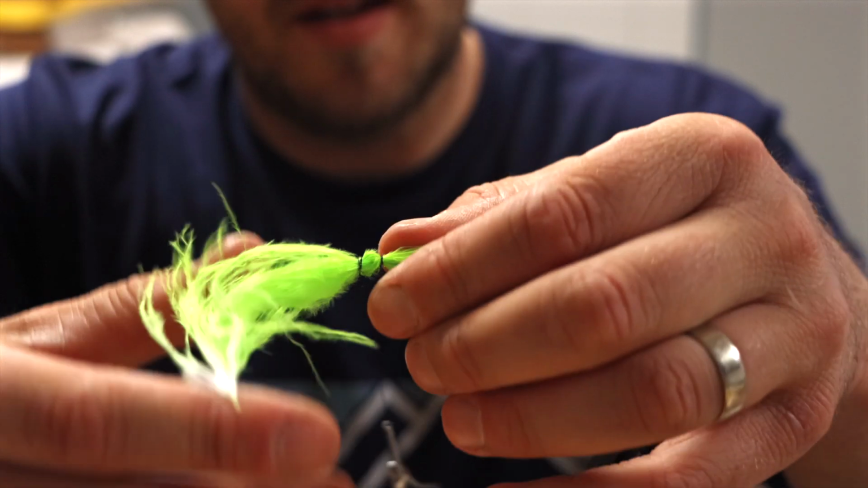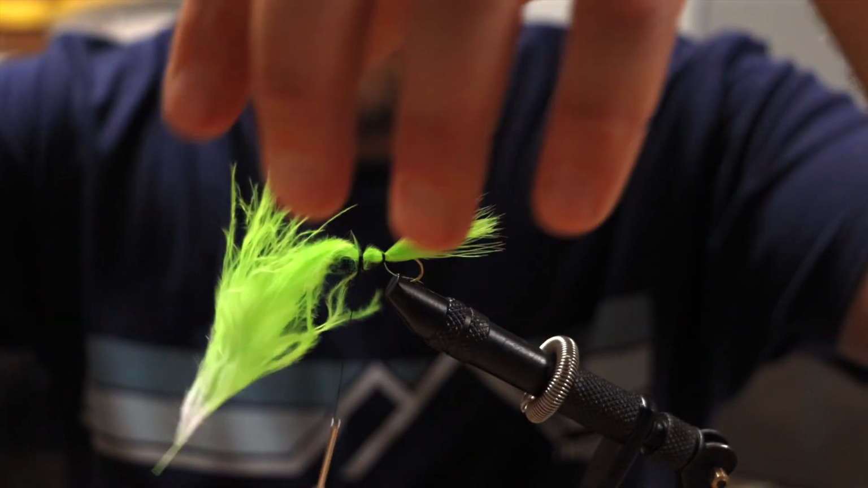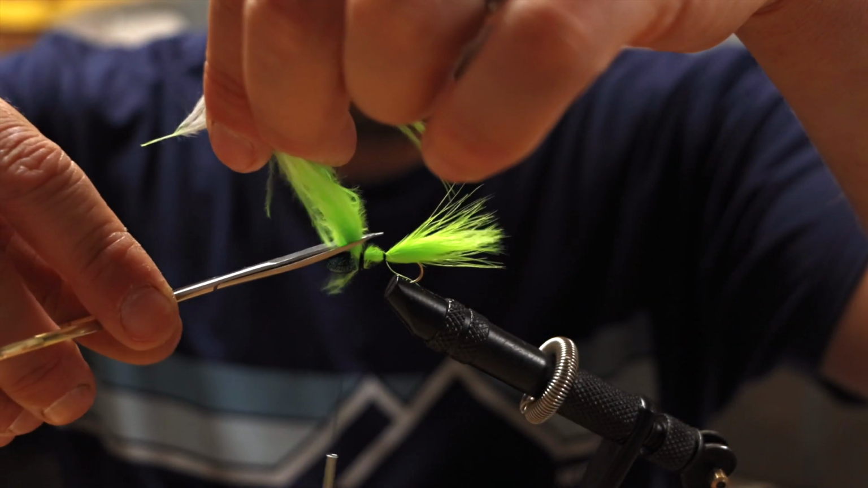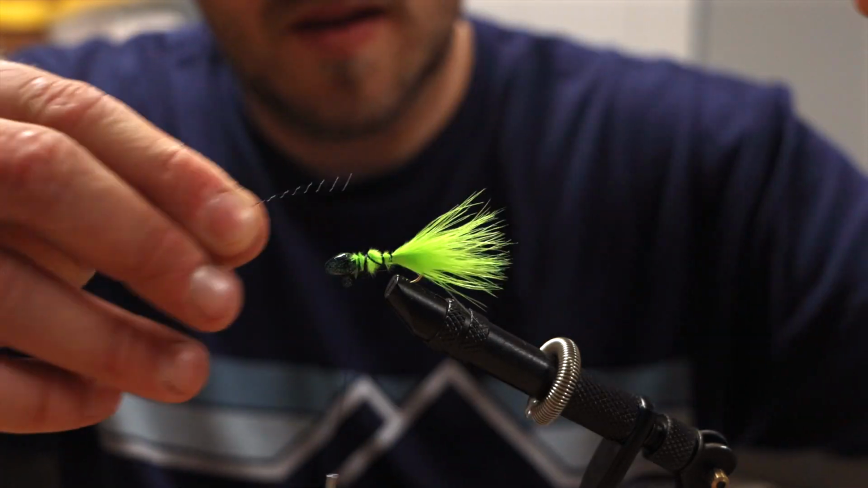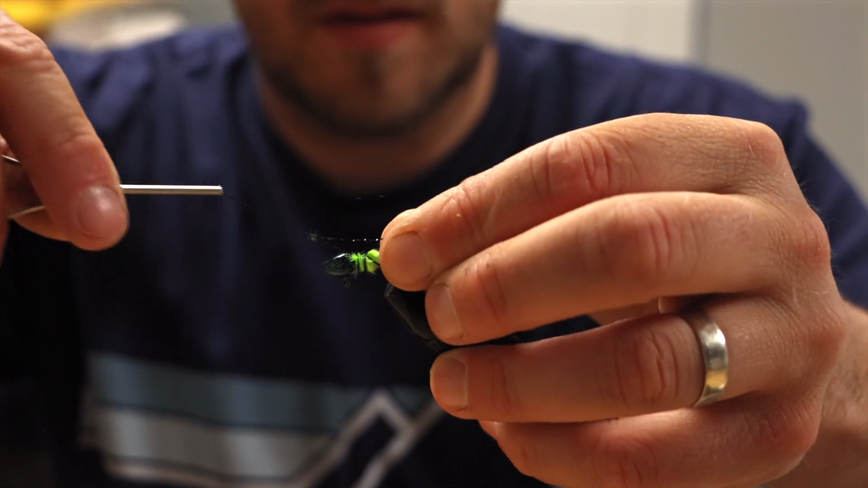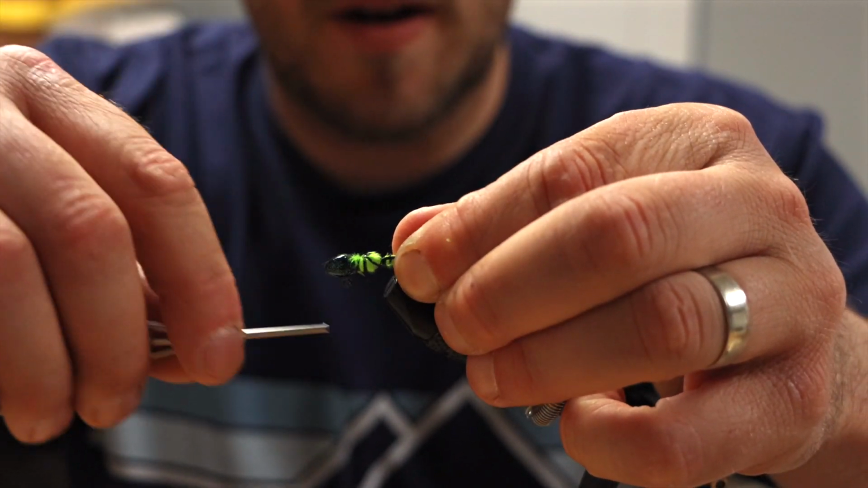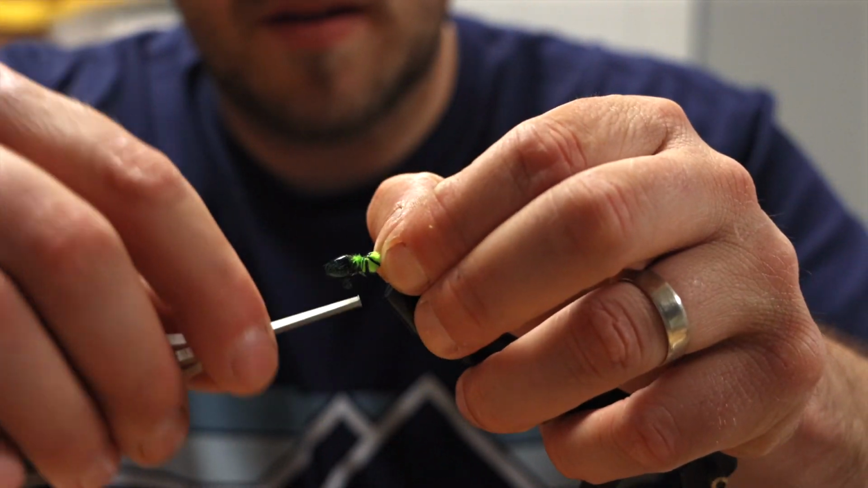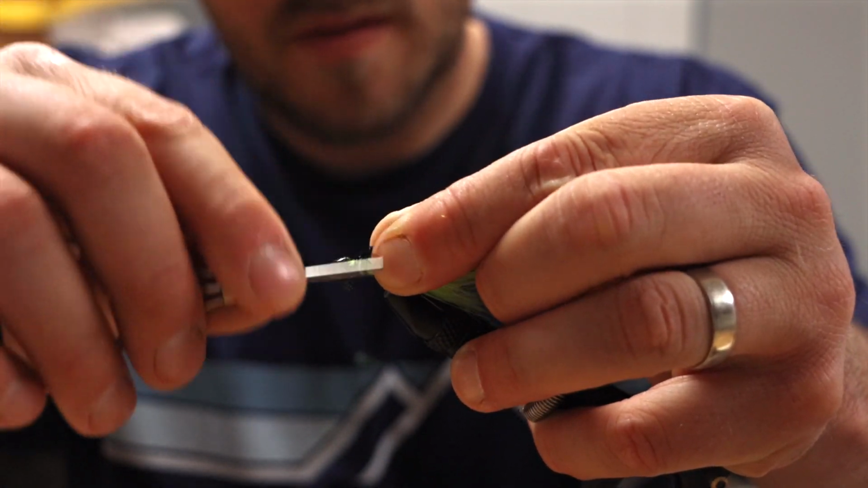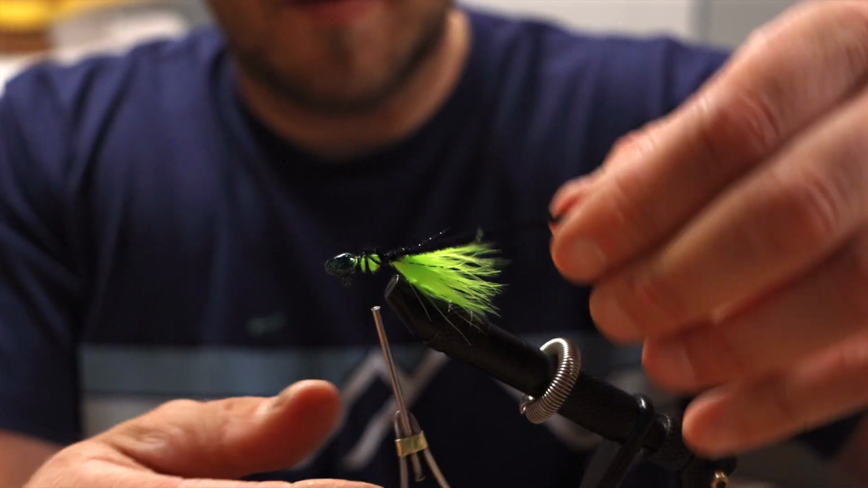I haven't had the need quite yet to place an order for more hooks and whatnot, so we're just working through what I got as I'm practicing and learning this new skill and hobby. I got a little bit of black flash here, tie that in. It's kind of short, but it'll be alright. There's that. And our black chenille. And now we wrap.